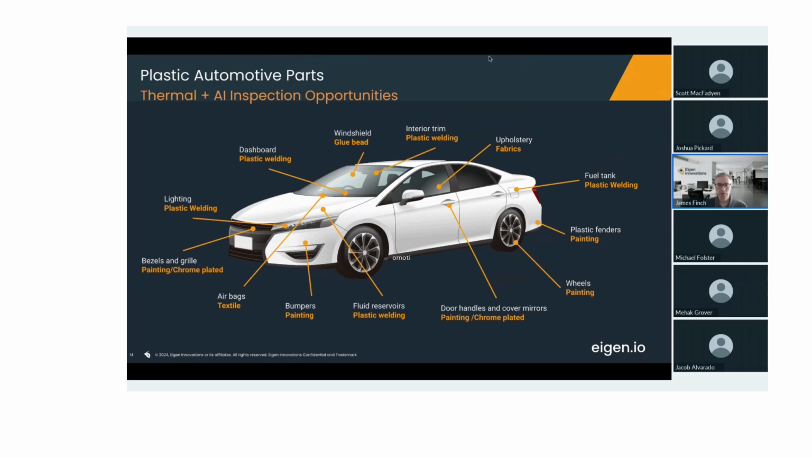So plastic welding is one of the biggest use cases. We'll cover three different examples within plastic welded automotive components. We'll look first at fuel tank welds, then on to welded rear lamps, and then from there into interior parts, like in instrument panels, glove boxes, or door panels even.